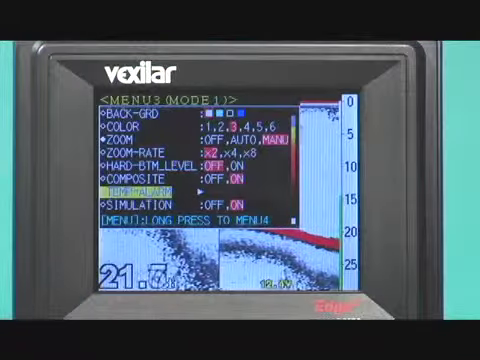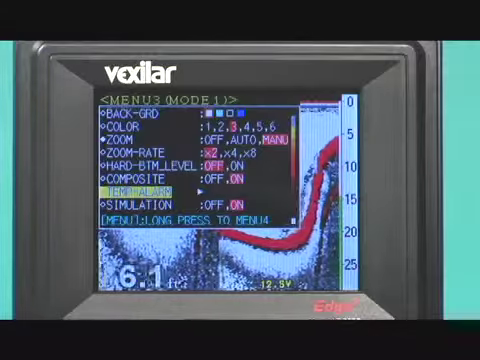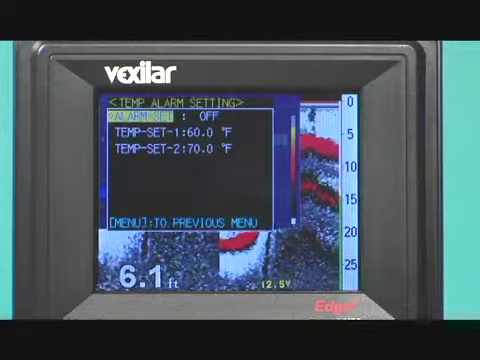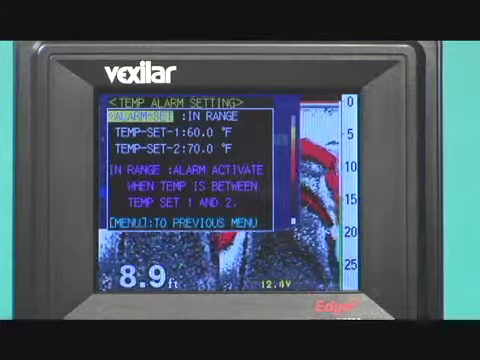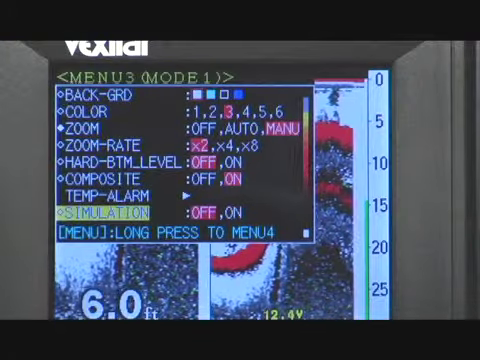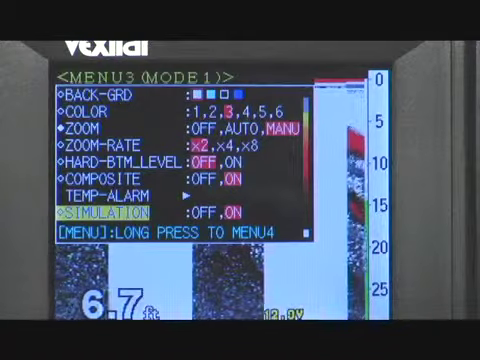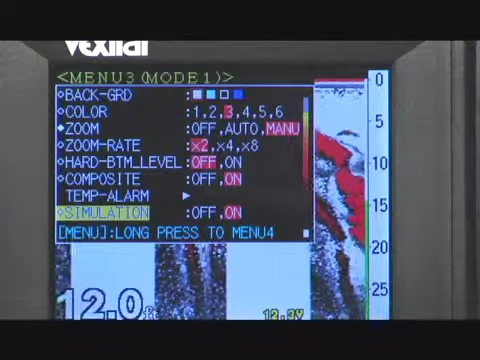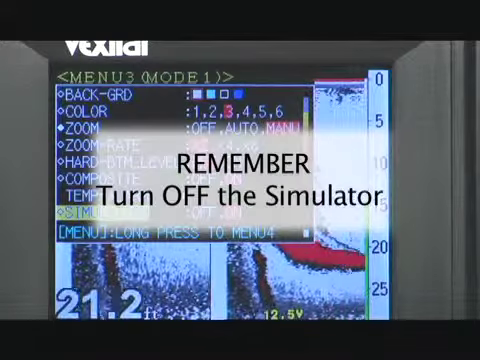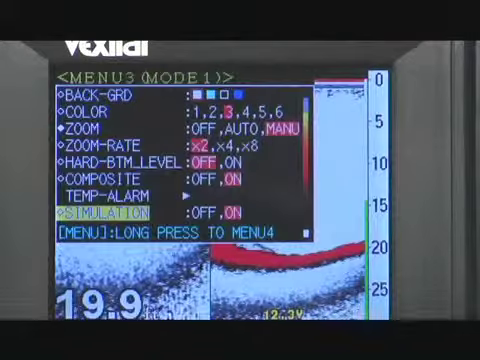The temp alarm features alerts you to when the water temperature is within a specific range or outside a specific range. You set the range by adjusting the values of temp set 1 and temp set 2. Simulation allows you to try out all of the controls and features without having to be on the water. Now this can be very helpful when setting up each of your preset modes. Just be sure you remember to turn off the demo mode for each mode before you head to the water.